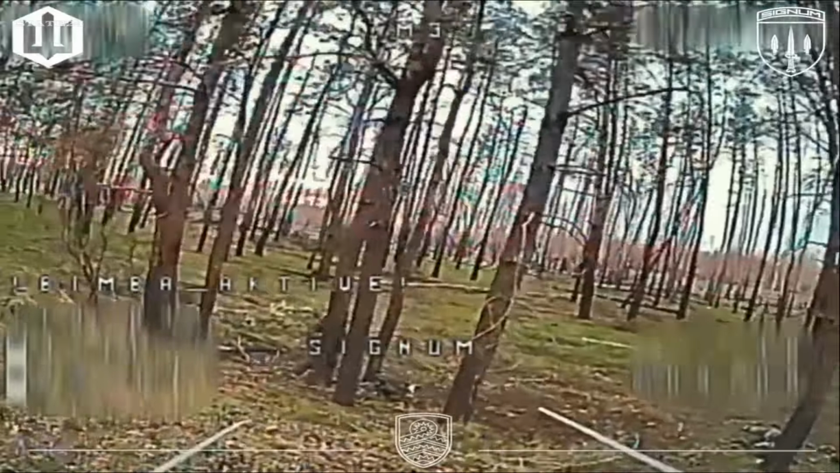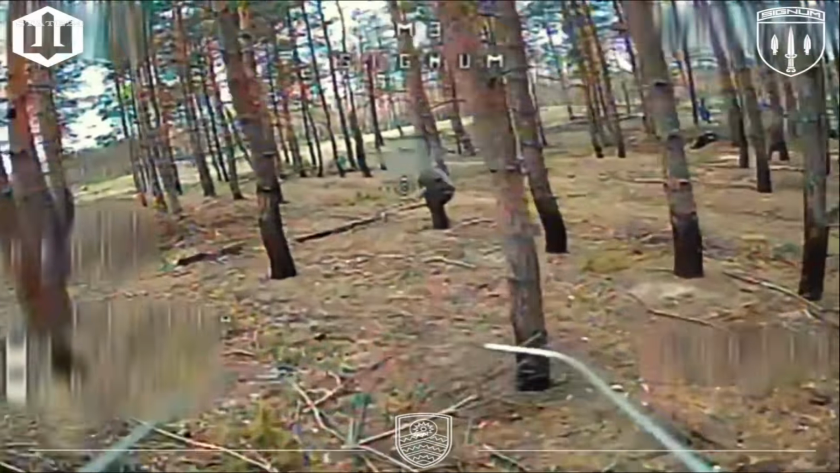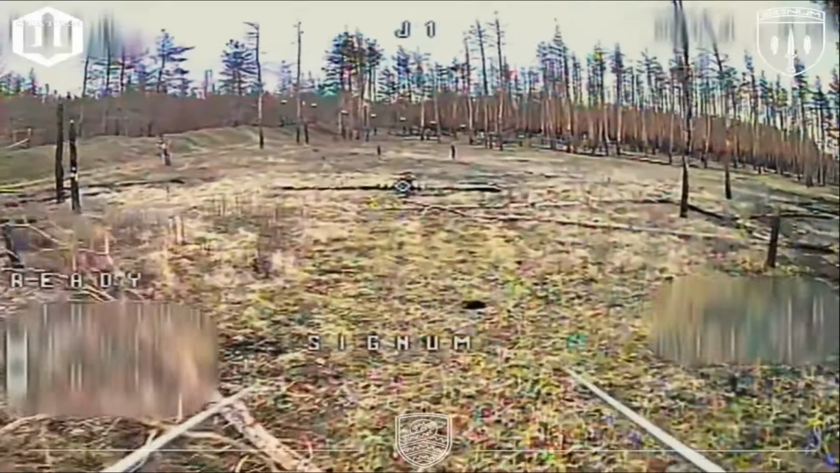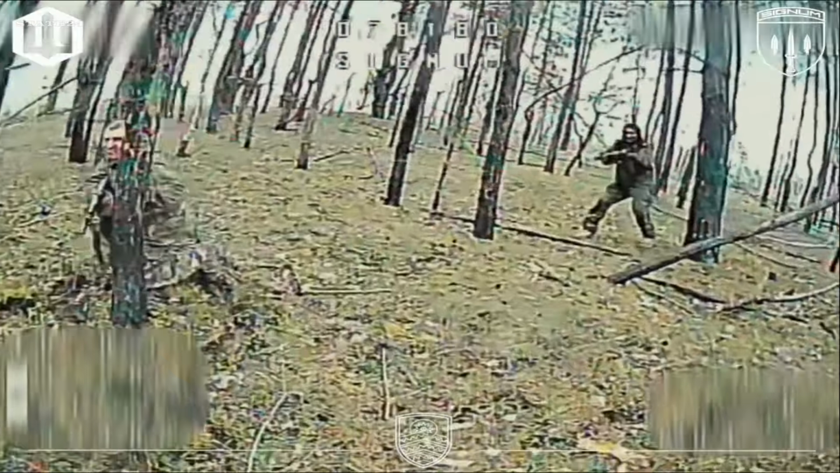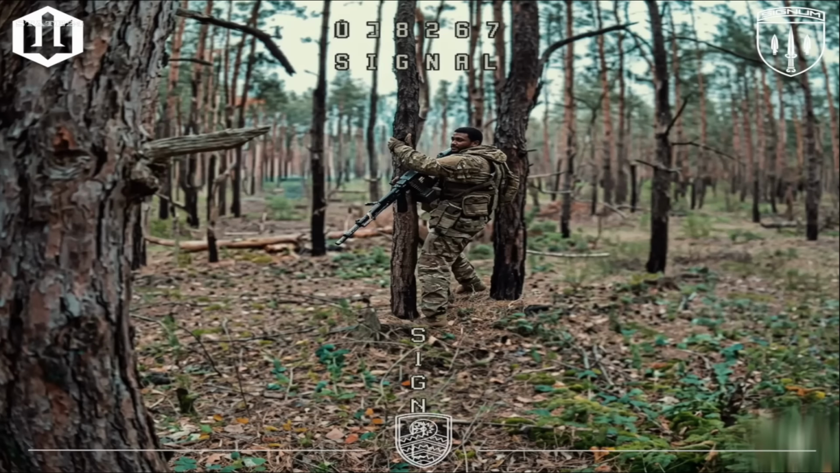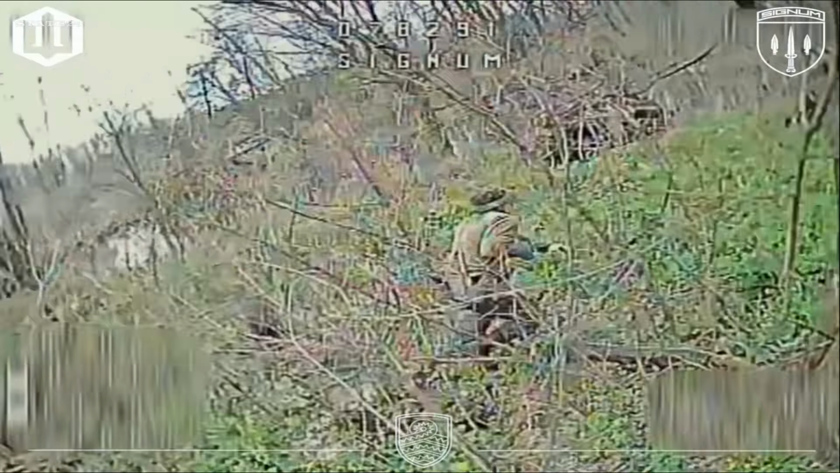April 27th, 2026. On the Lyman front, Signum Battalion is back in the forest, and Russian soldiers are learning the same lesson again. Trees don't stop these drones. Watch the footage. Soldiers using every tree, every branch, every shadow they can find, pressing against trunks, moving through undergrowth, trying to break the line of sight. The drone adjusts every time, finds the angle, closes in. The forest was supposed to be cover. Out here, it's just another targeting environment. At this point, is there any natural terrain that actually offers protection against a skilled FPV operator?